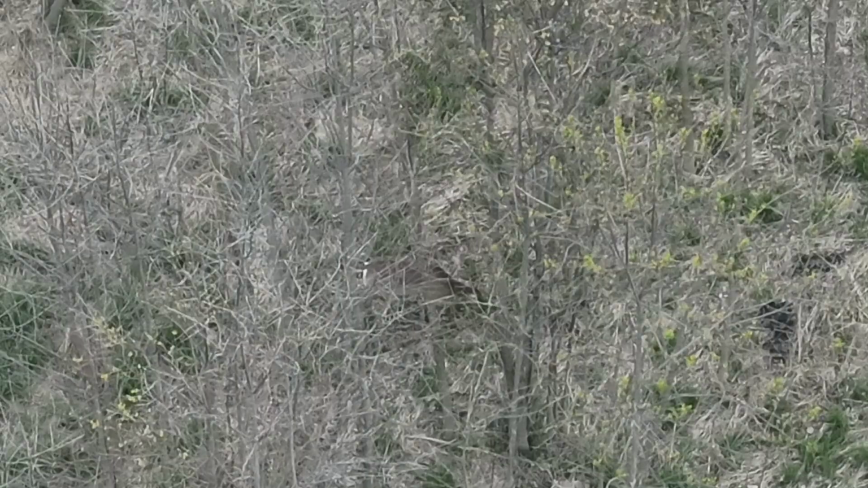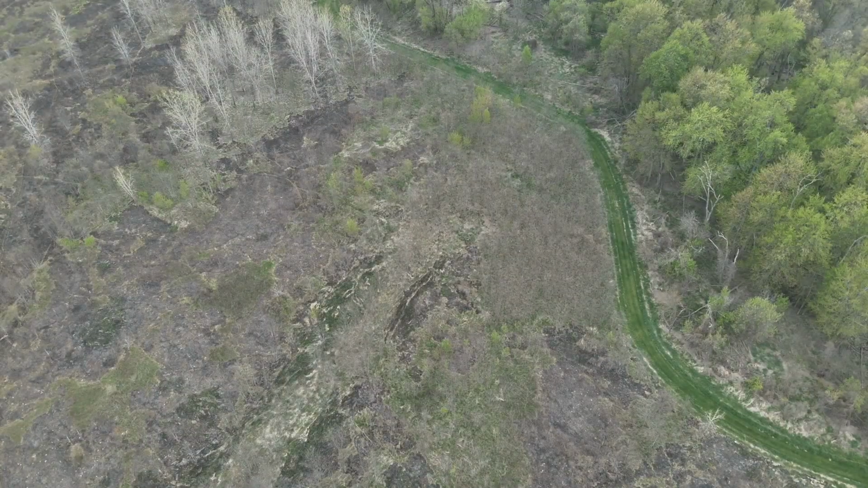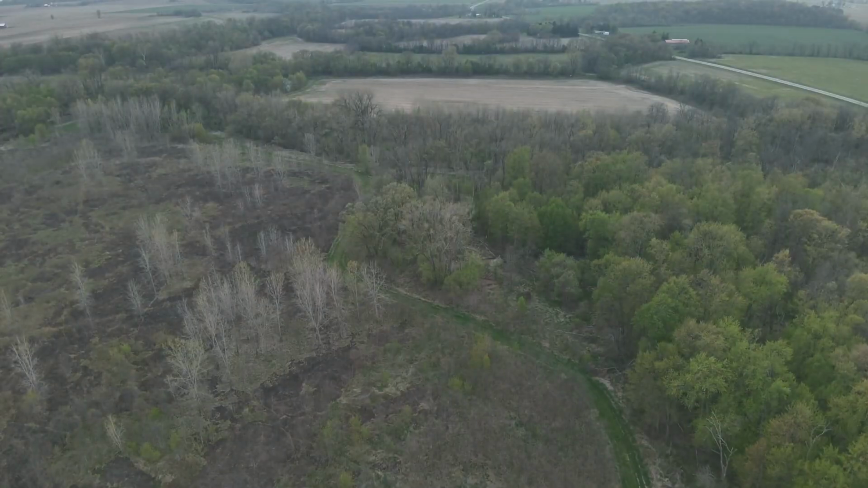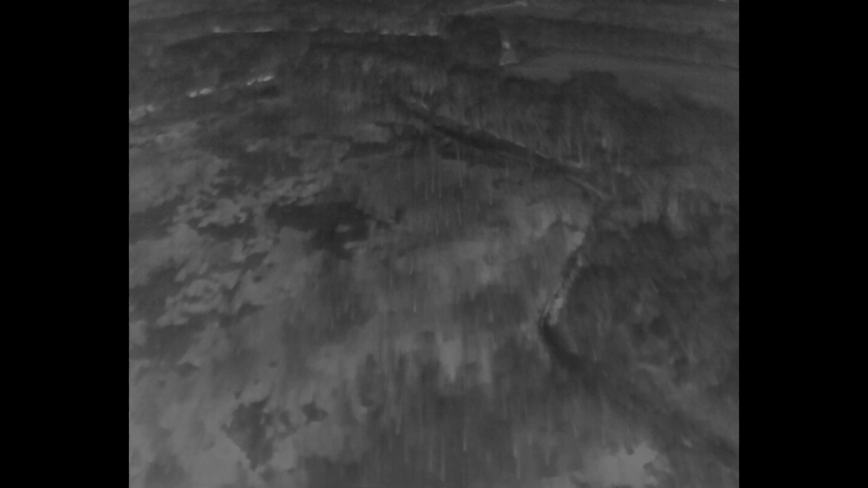So I just monitored these two deer for a while, interested in the behavior, where they're heading. Remember, it's evening, so it's getting darker, and it looks like the animals, pretty soon you'll see, are going to group in one area.